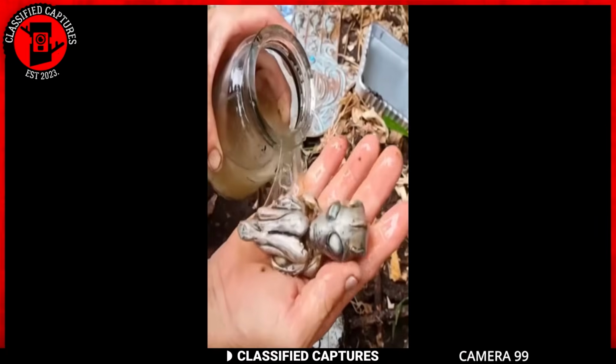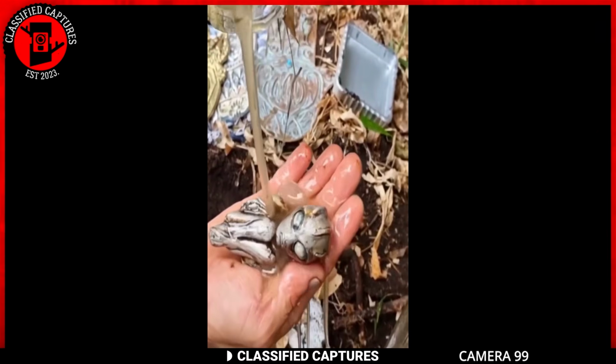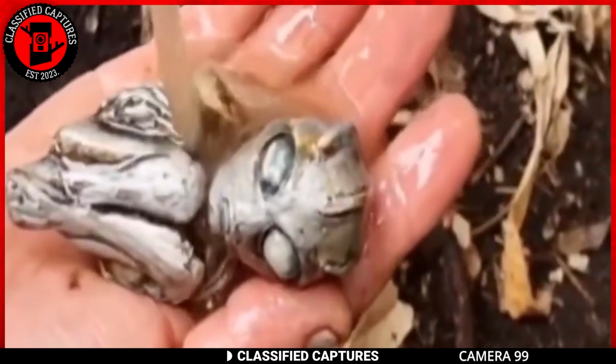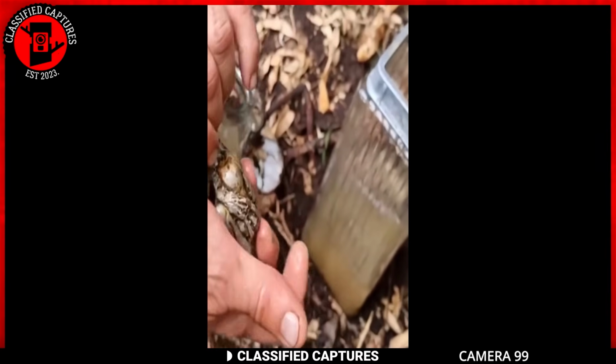Why would someone go through the trouble of capturing such a creature and preserving it in a jar? Is it a genuine extraterrestrial being, or perhaps a cleverly crafted hoax designed to stir up intrigue? Many in the paranormal community believe it's a fake, but what say you?